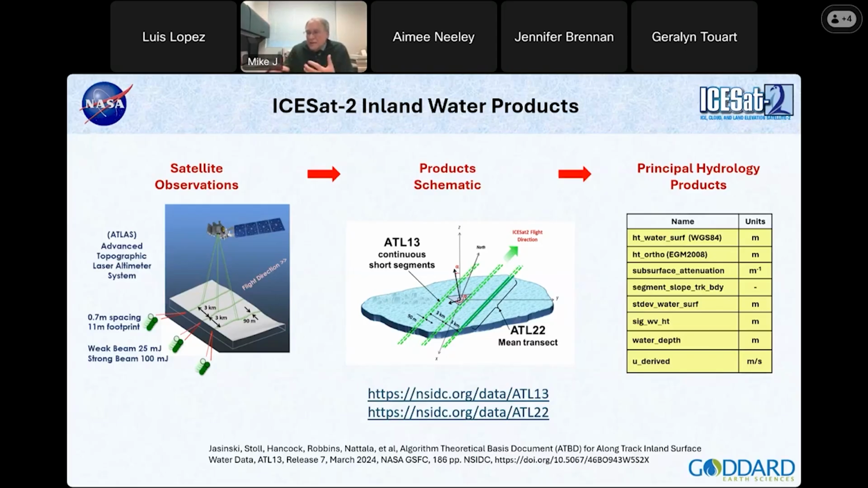The work was actually done, our algorithms were computed in 24, but it was only recently that the other algorithms had to catch up to ours, and so everything is now published. We have version 7 out there as of August, and you can go directly to NSIDC right now and download those data. Okay, enough on that.